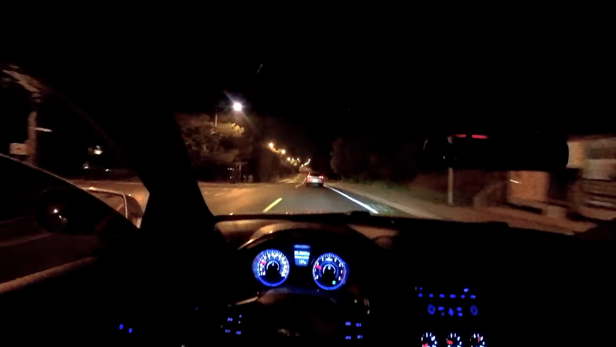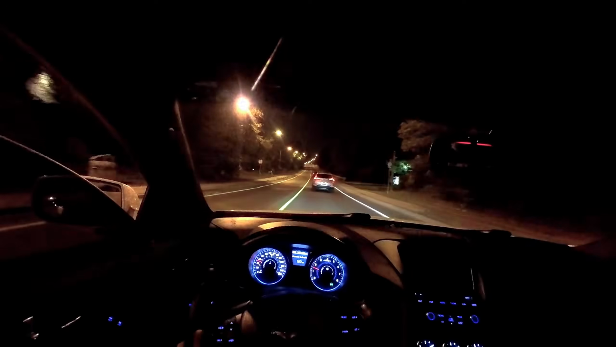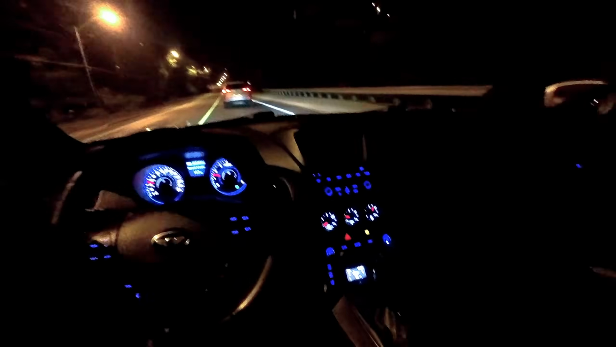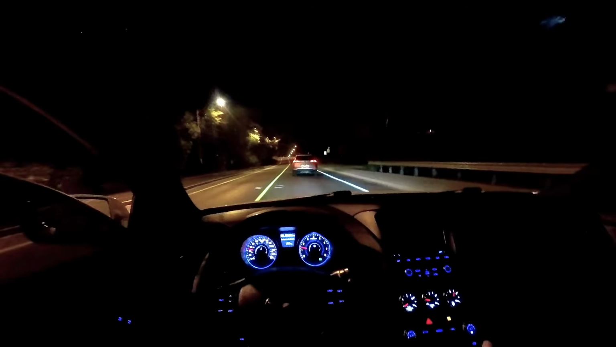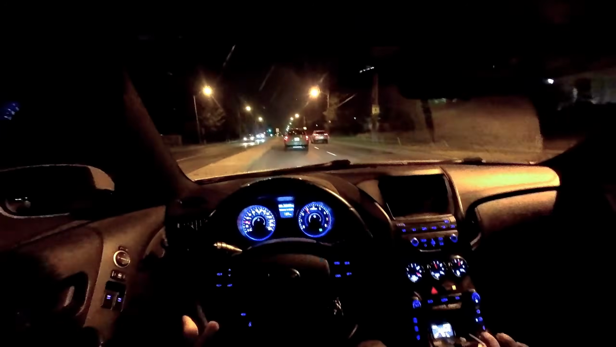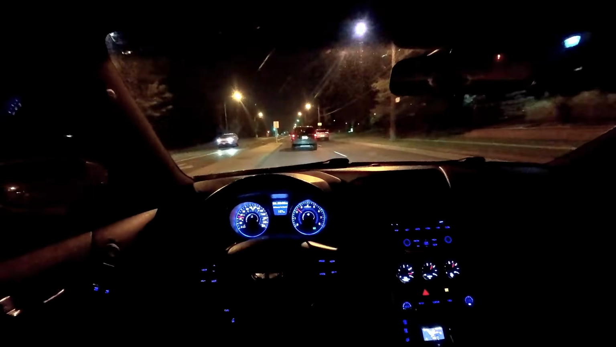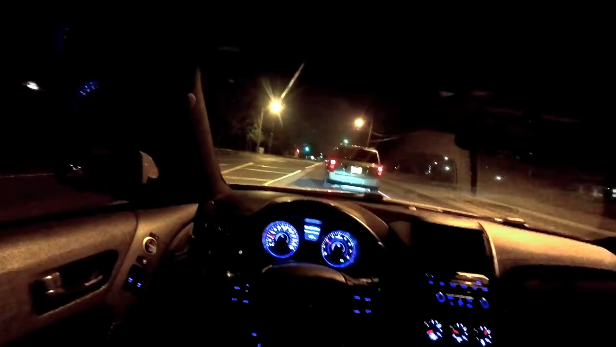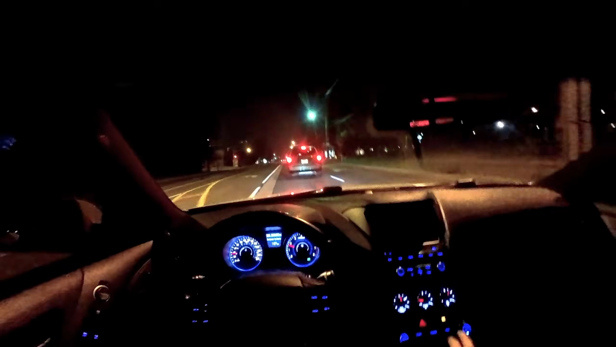Do I want to do it? Do I want to do it? Is that a cop? I think that's a cop. I can't even cross these lines. Ah, it's okay. Come on, man. Oh, I think there's a speed camera up there. That's why. And we got stuck at the yellow. Gotta love it. Gotta love it.